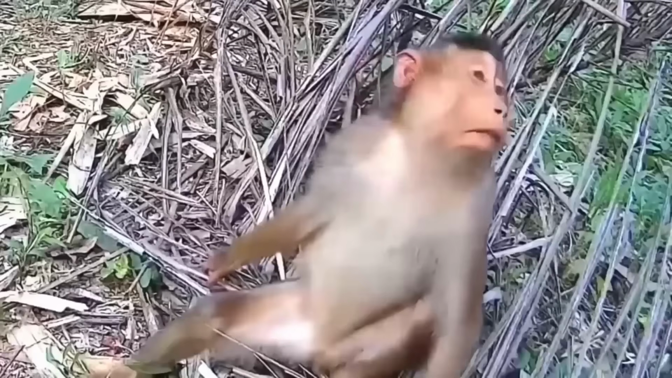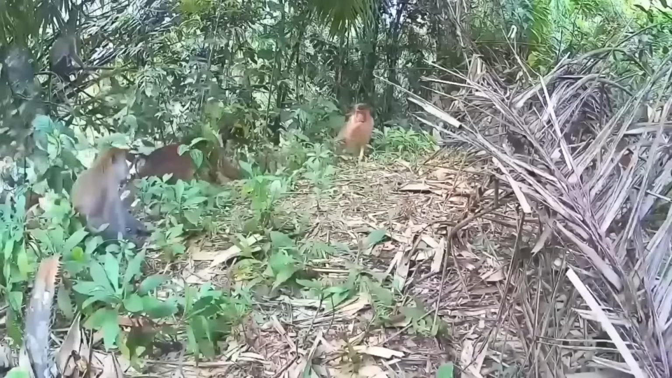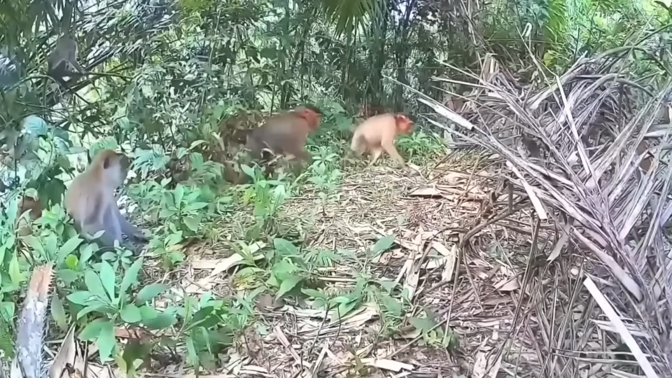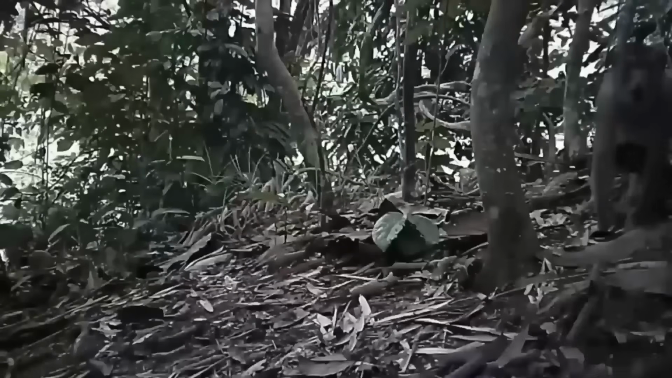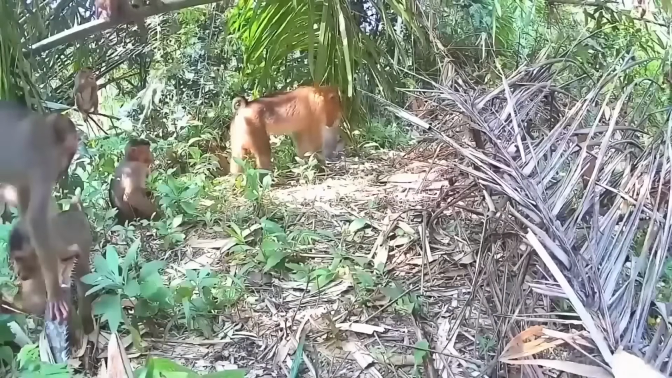However, what seemed like an innocent curiosity soon takes an unexpected turn. After some playful interactions, the monkeys reveal their true intentions. They were planning to steal the camera all along. As the camera starts to move, it becomes apparent that these primates are up to no good. Their mischievous behavior leaves us in awe of their intelligence and resourcefulness, proving once again that the natural world is full of surprises and mysteries.